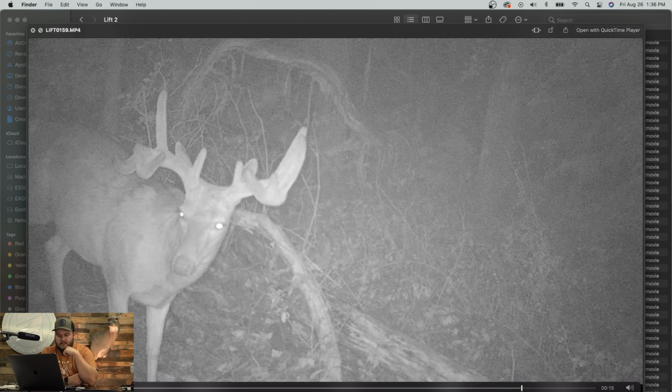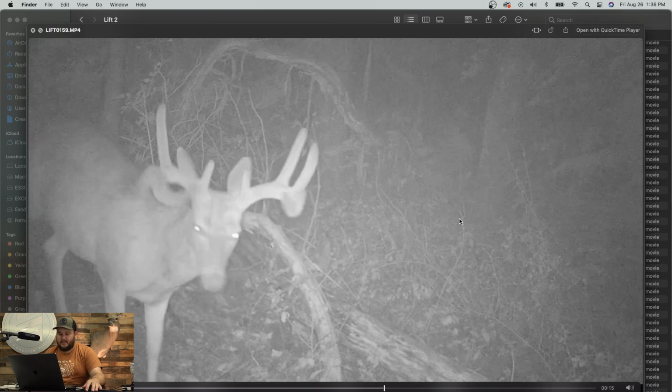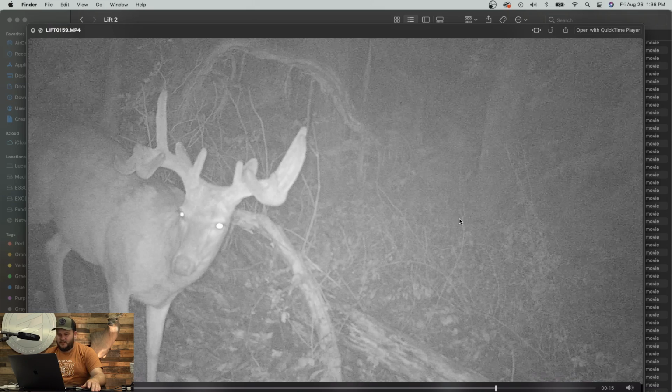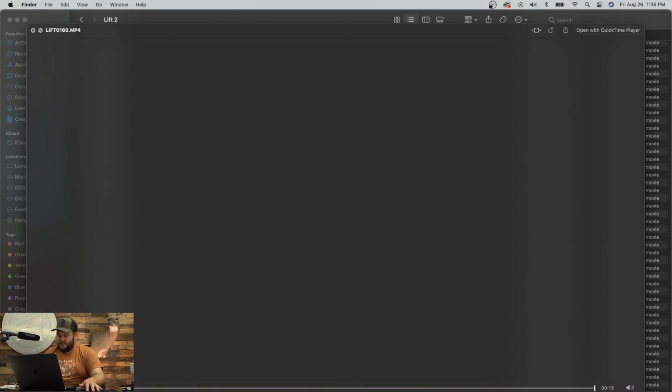Look at that funkiness. 1, 2, 3, 4, 5, 6. Man, I don't even know what that is. Looks like it comes straight out and down and then wraps back up. That's a weird looking one. Another little 8.